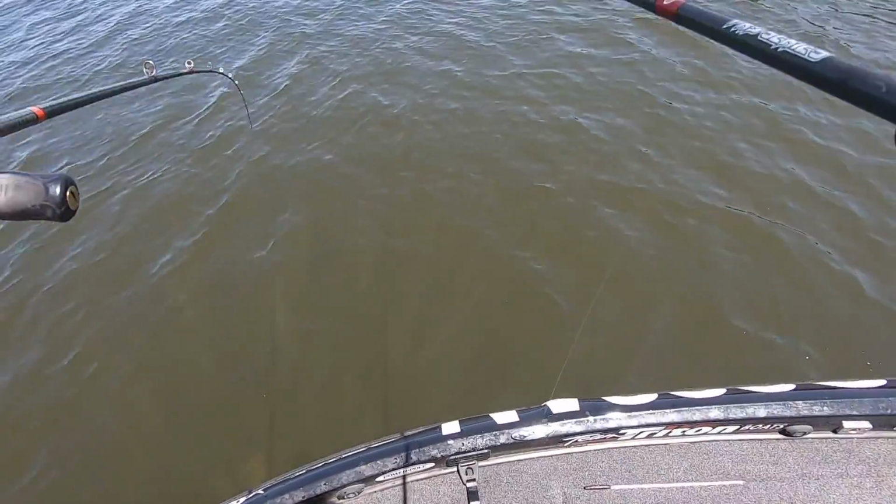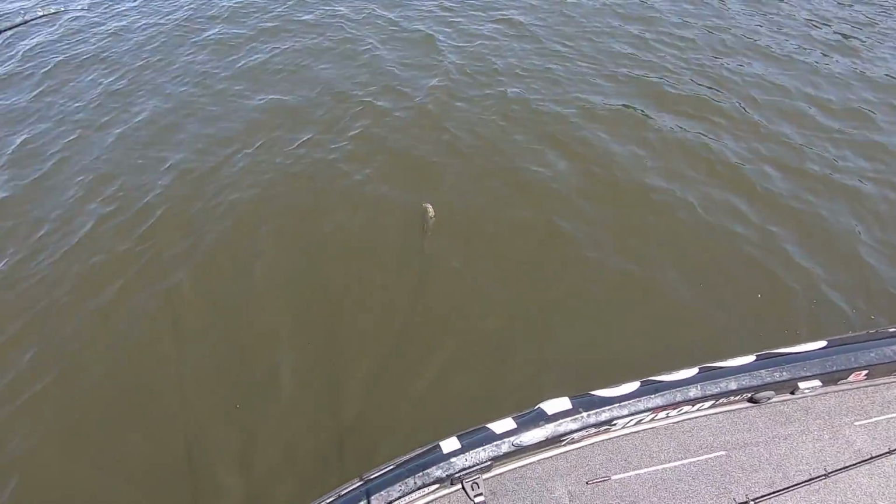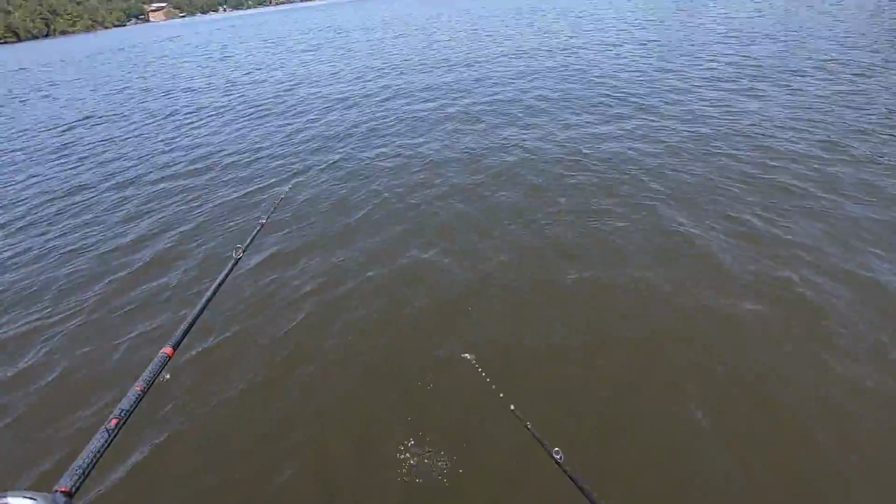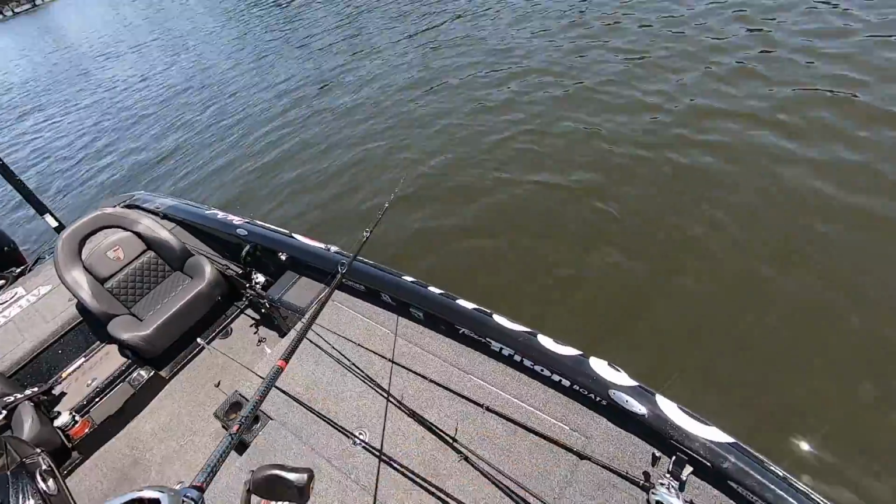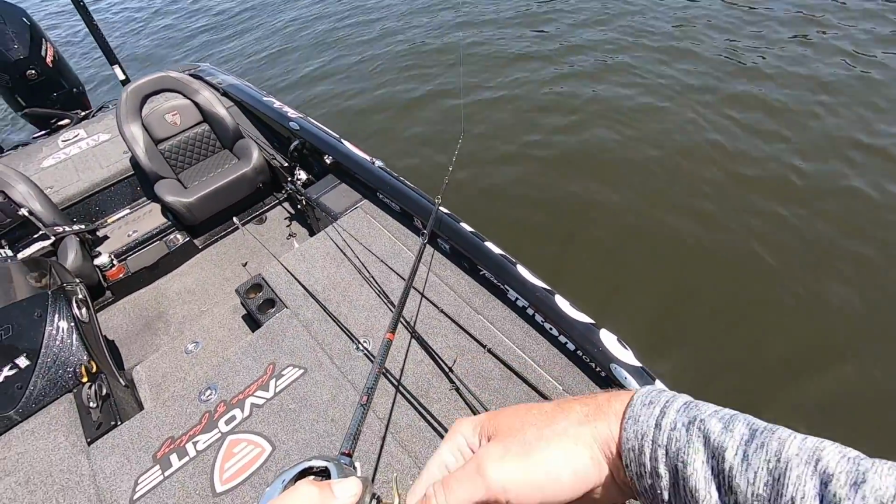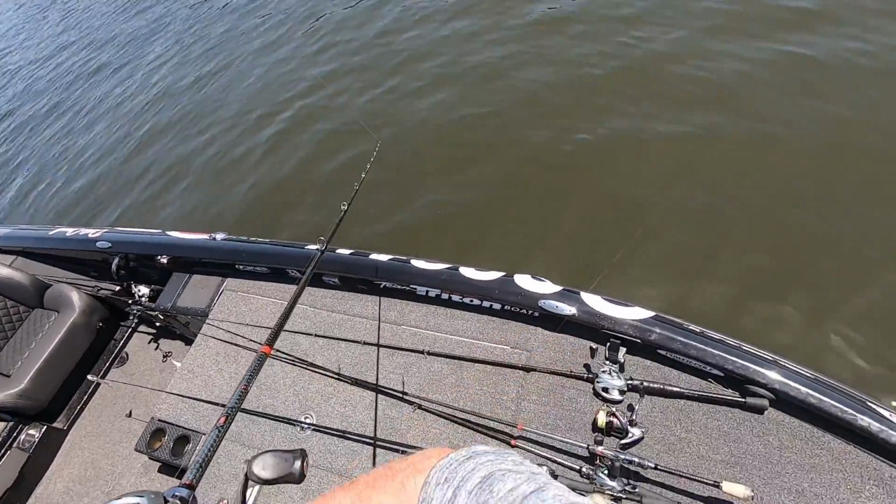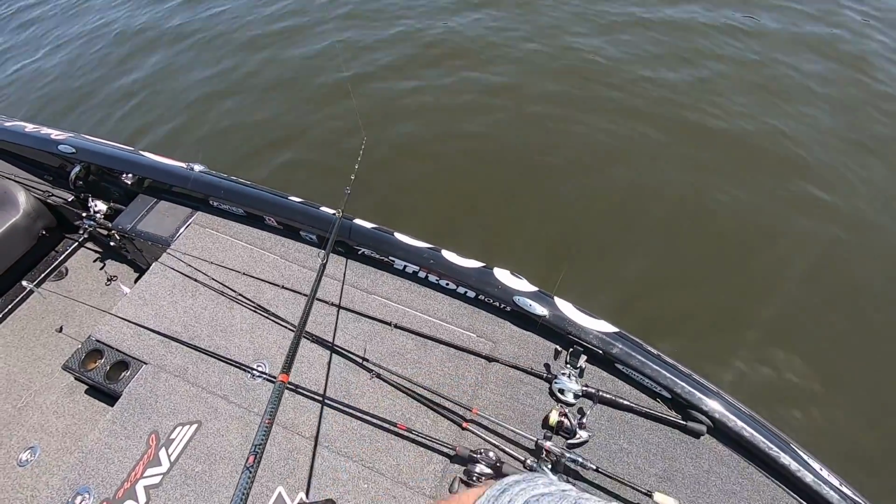Dude, them are like 4.5, 5 pounders with him. There was like 2 5-pound spotted bass with him. Oh yeah, we about to catch a couple big giant ones right here. Them's out there in like 20. They're like 18. Dude, I thought it was a gar. Them were just big giant spots is what they was. Daggone.